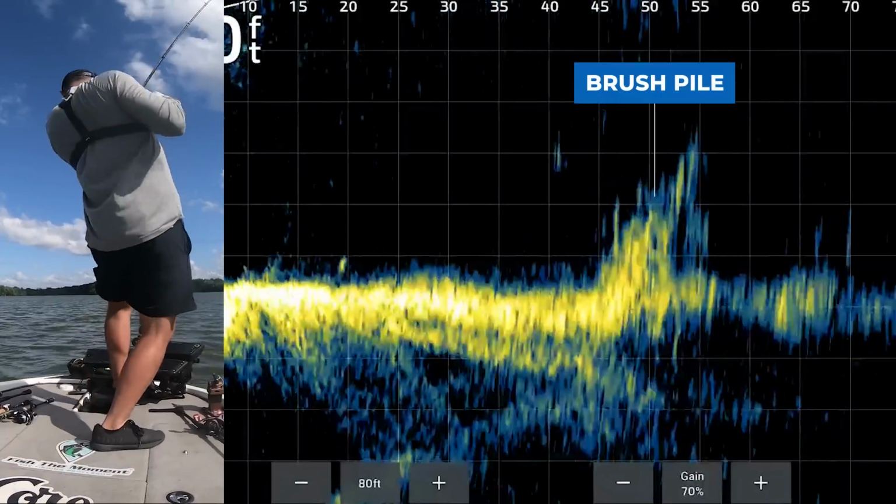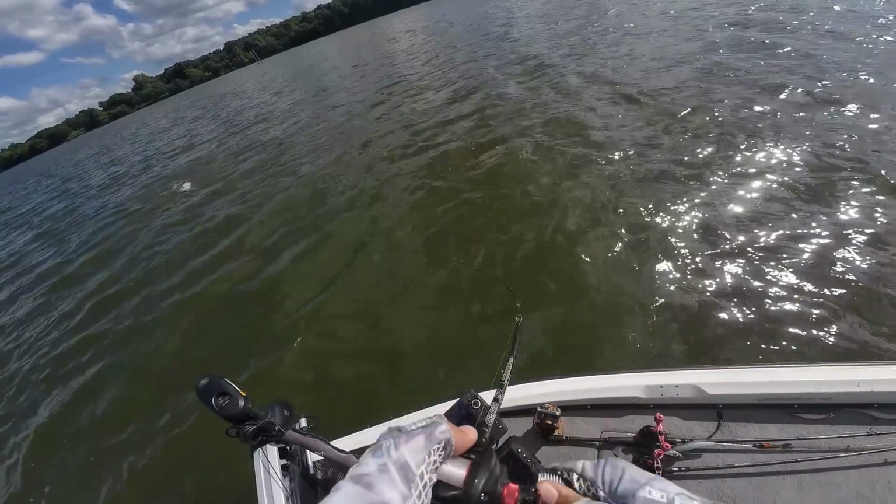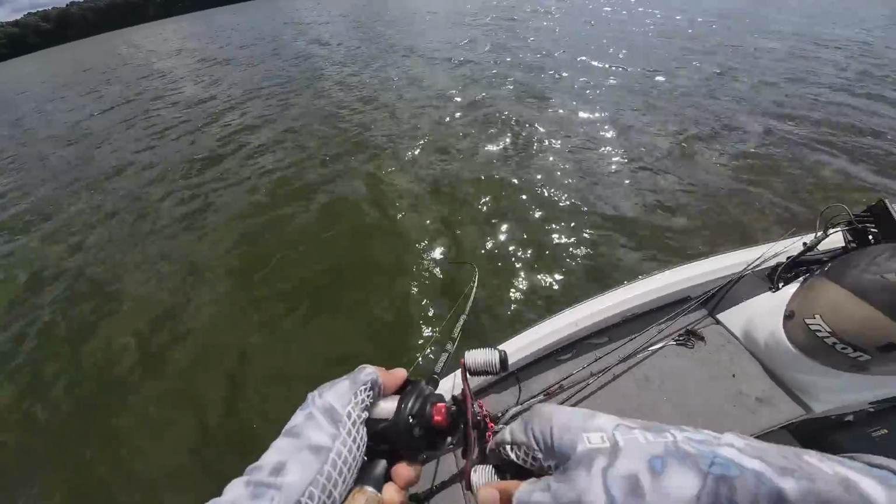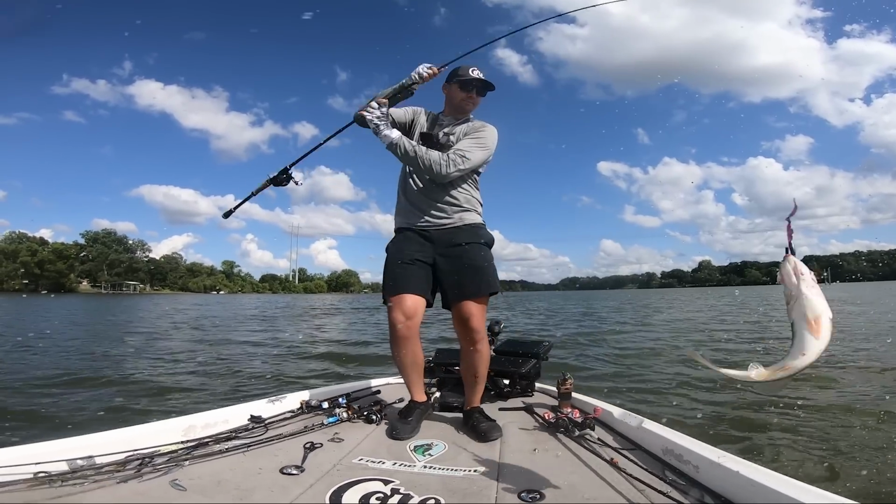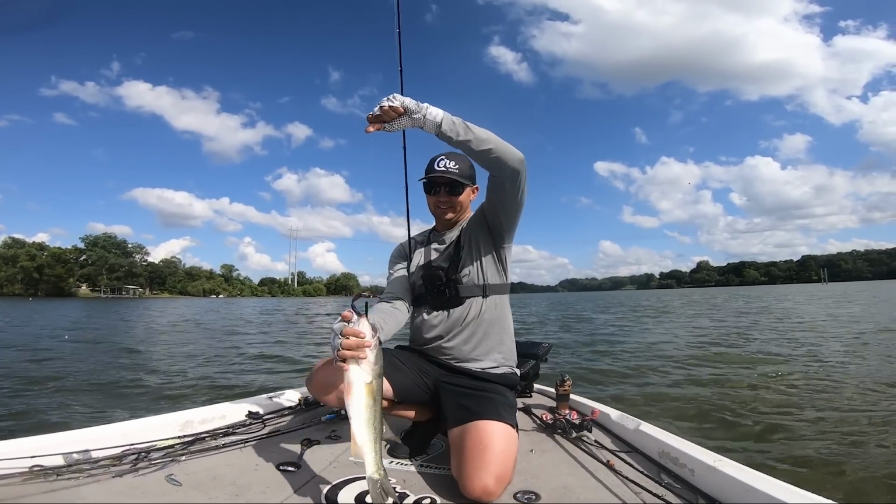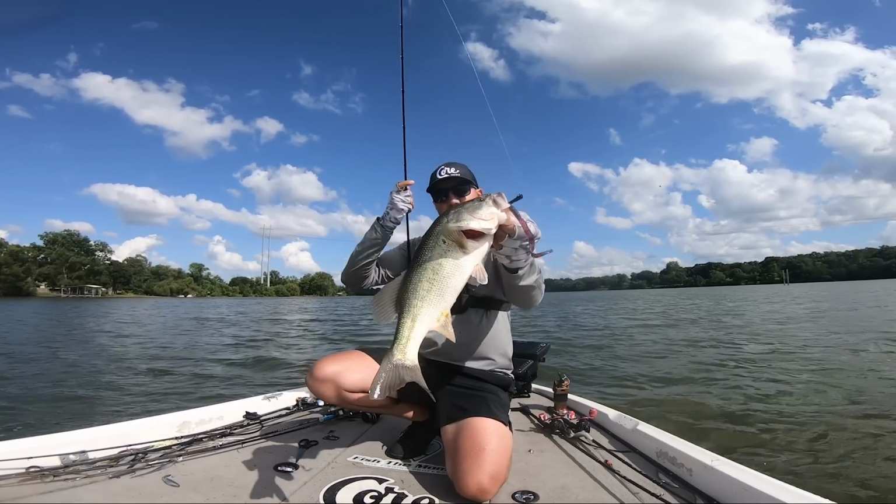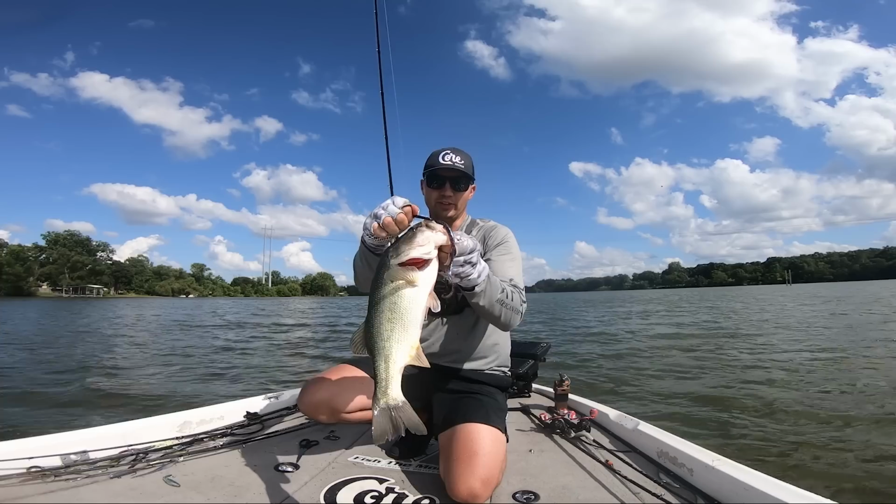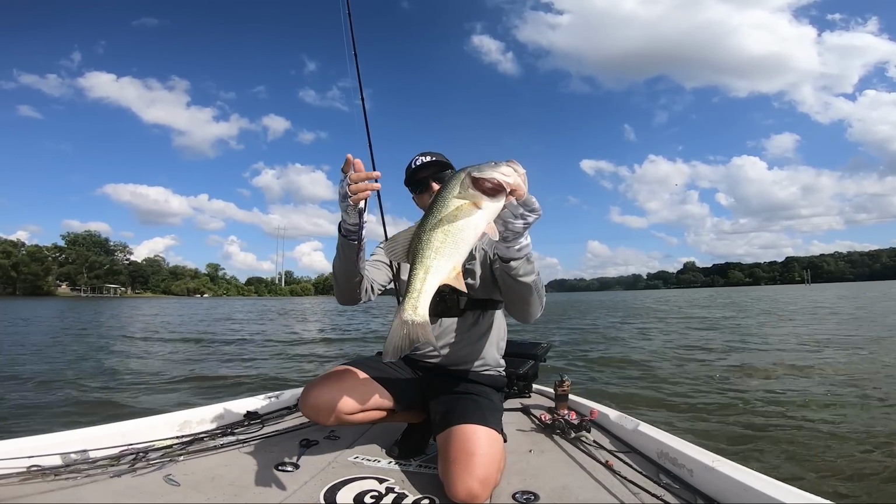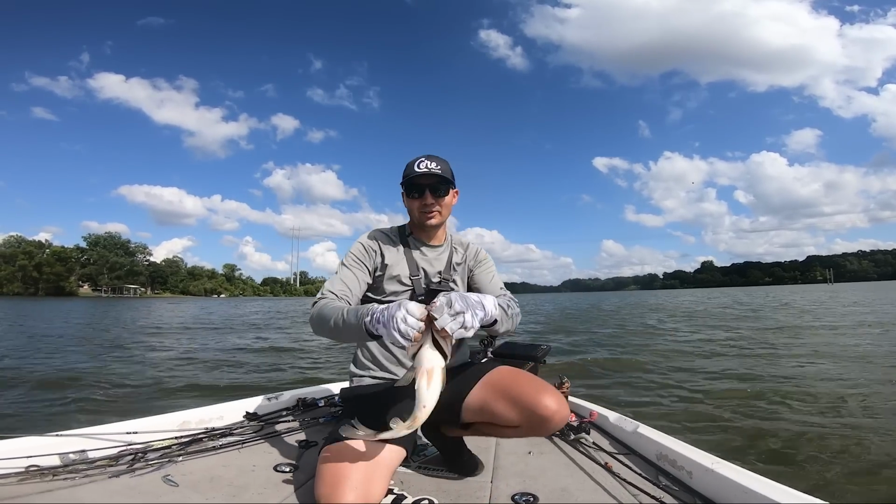Got him. Good one. Oh, a really good one. Another isolated pile, guys. First one worked, next one worked. Nice fish. That's what I'm talking about, guys. Another solid 2 3/4 pounder probably. He's kind of skinny, maybe a 3 pounder if he was a little bit healthier, but that is exactly what we're talking about. Big worm, big fish. Another kicker here. That is so cool.